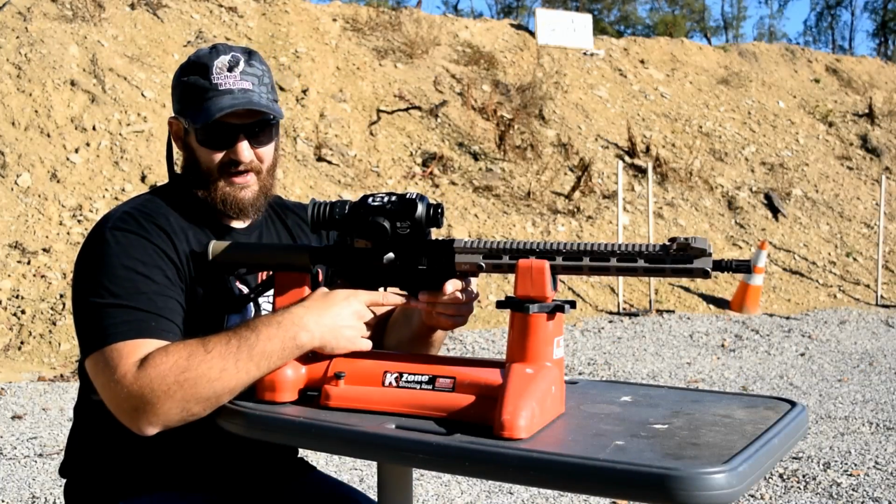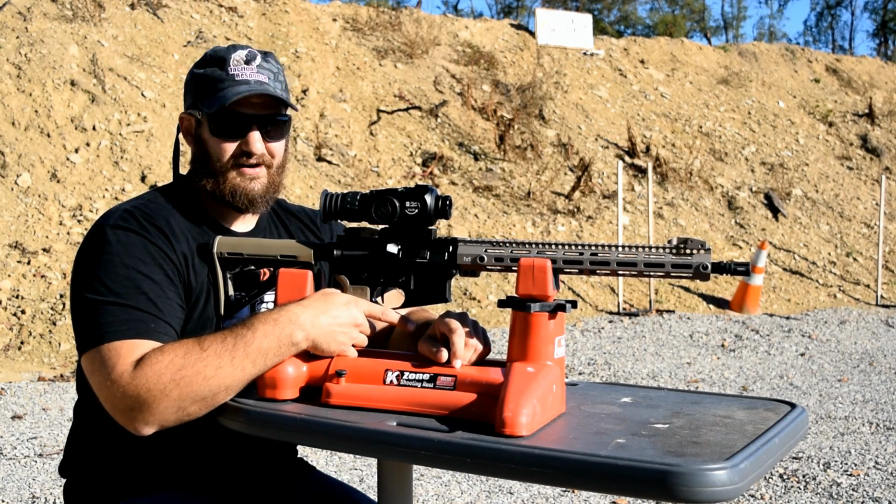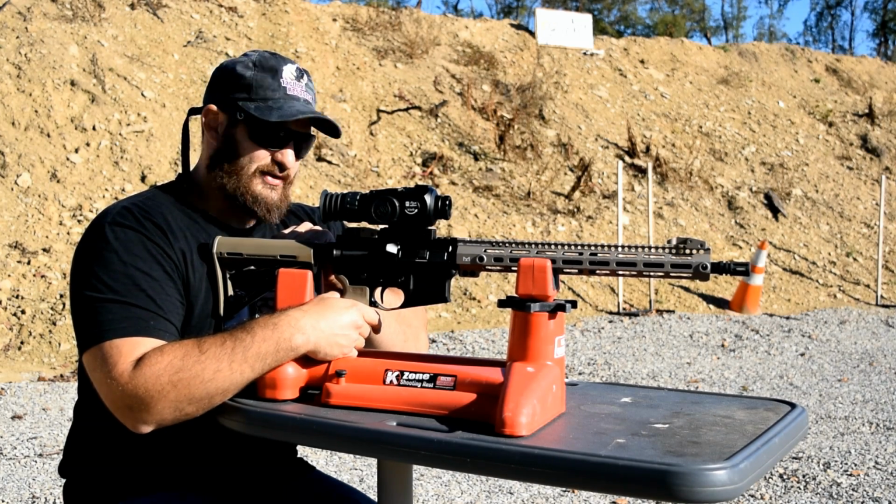This thing has Wi-Fi and GPS, as denoted on the top panel right there. However, this thing can search for Wi-Fi all at once. It's not going to find any here because we're at the range right now, and the reason we're at the range is we're going to go ahead and hop into our demos on this product.